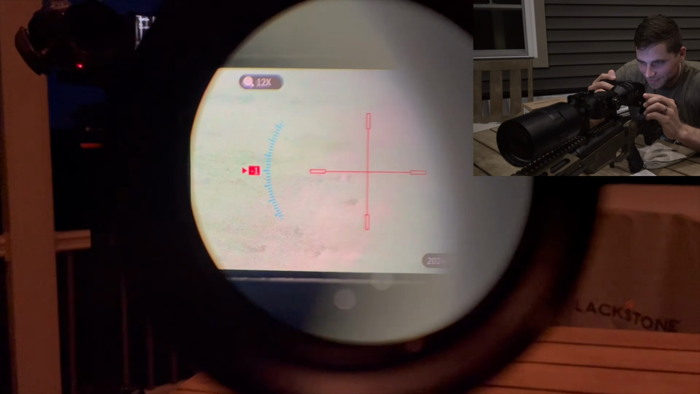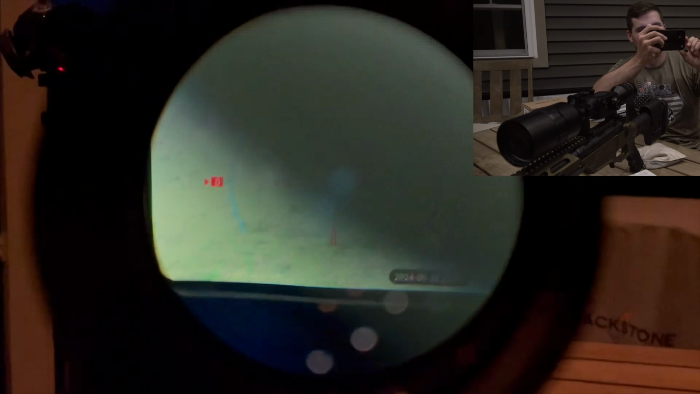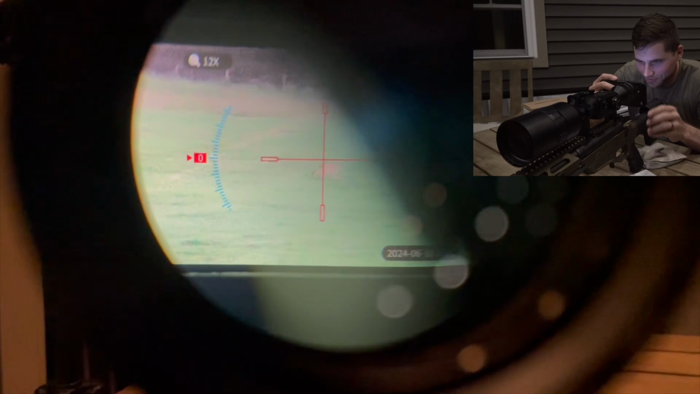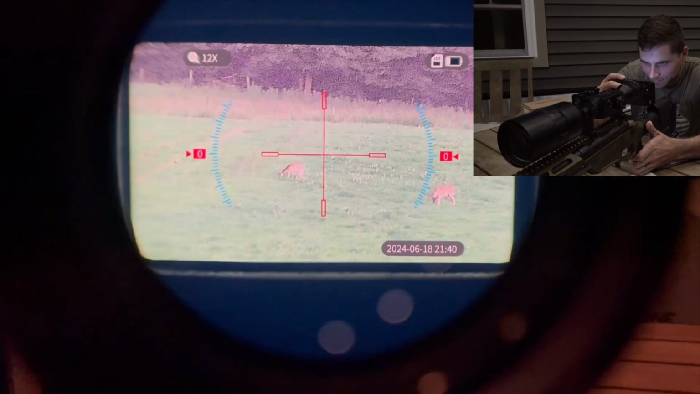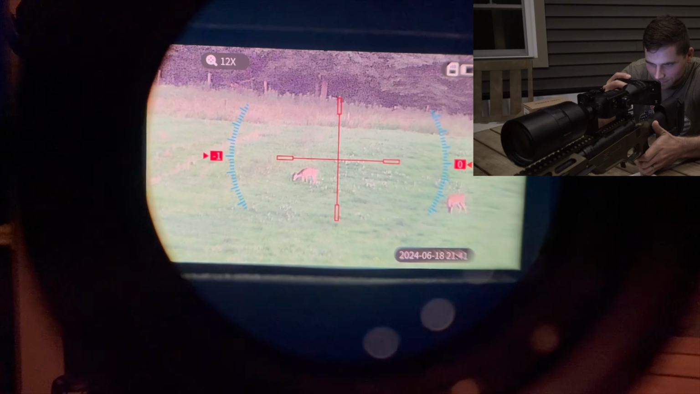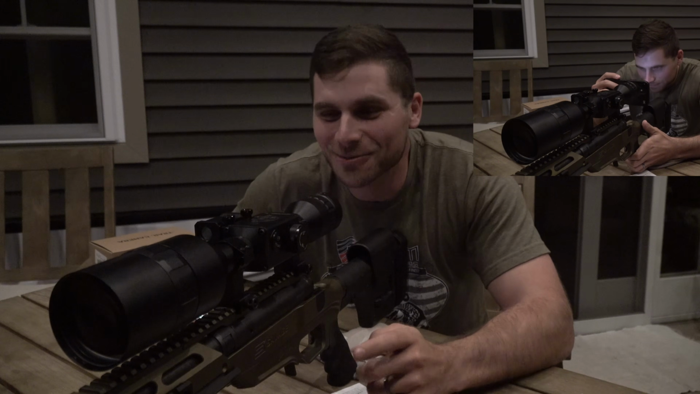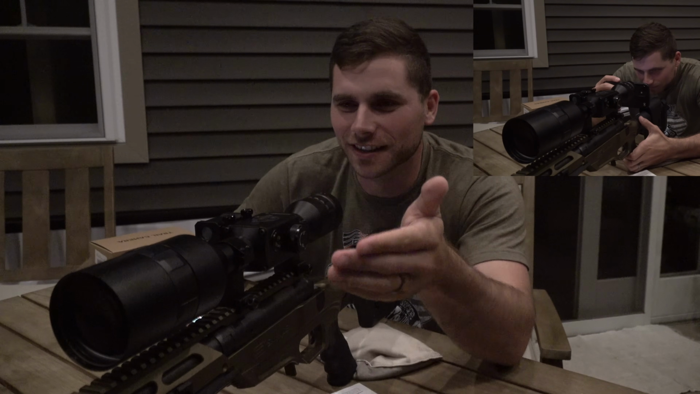Wow. That's pretty wild. I am thoroughly impressed with that. Let's see if there's any more deer out. This scope is wild. You know, there's no infrared light or IR light.